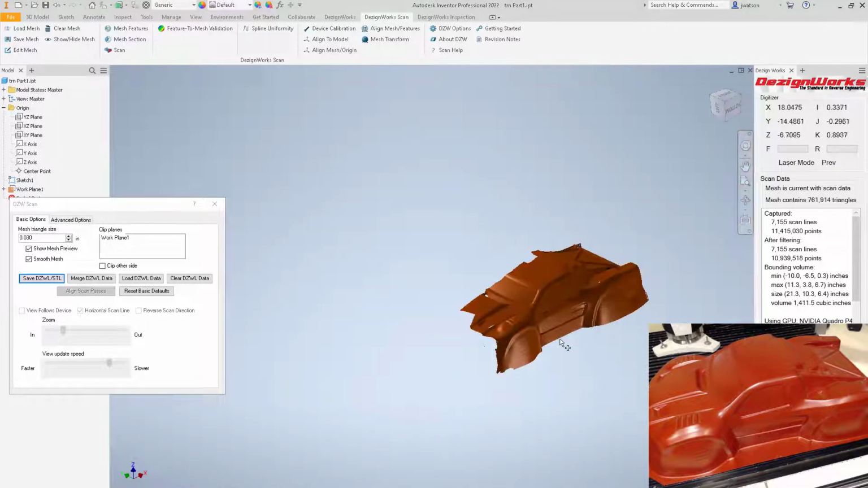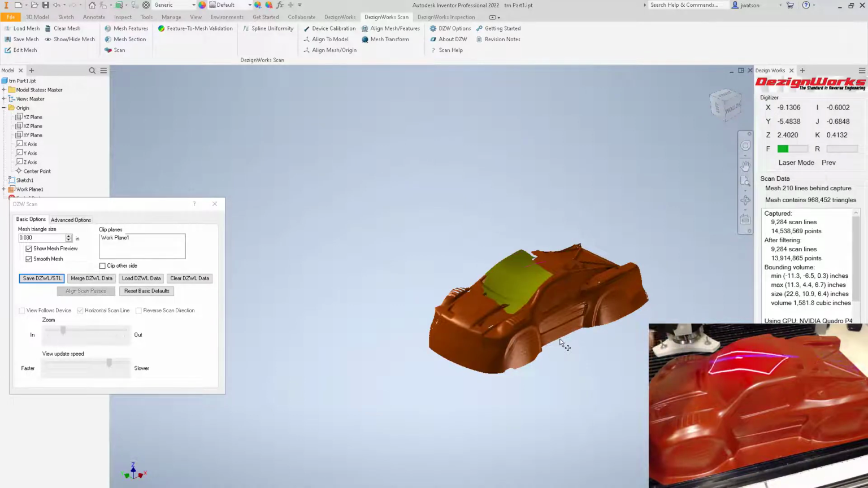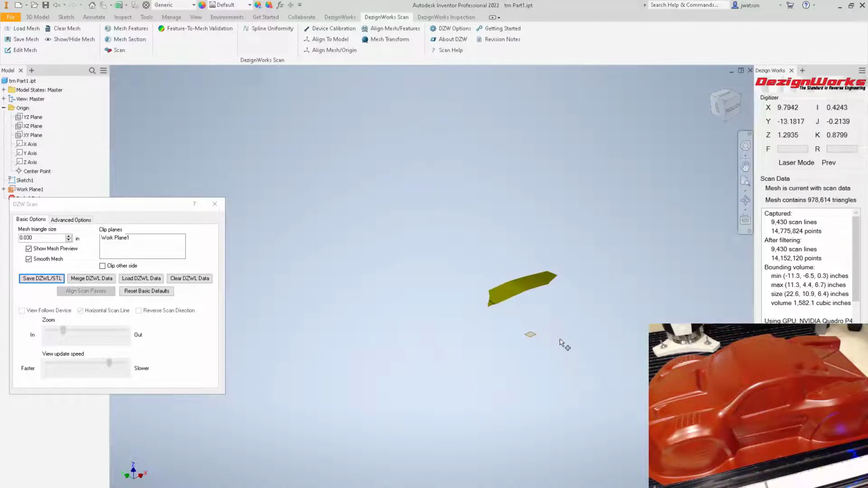I'll kind of zoom out a little bit. Take the device, come up to where you want to scan, tap the button once. It's a trigger. So you're tapping the trigger once to start. And you continue to scan. The whole key is keeping this normal to the device. So see, I'm holding it kind of normal to this windshield, then normal to the roof. So it's that easy to scan.